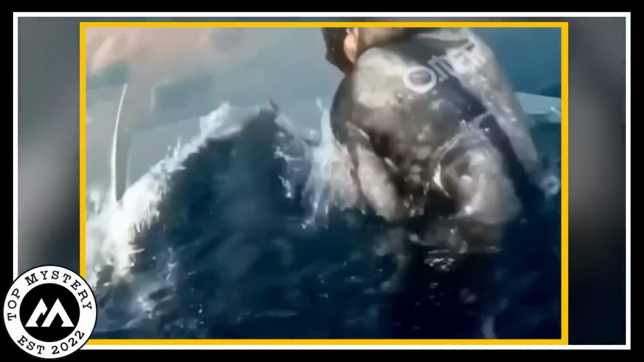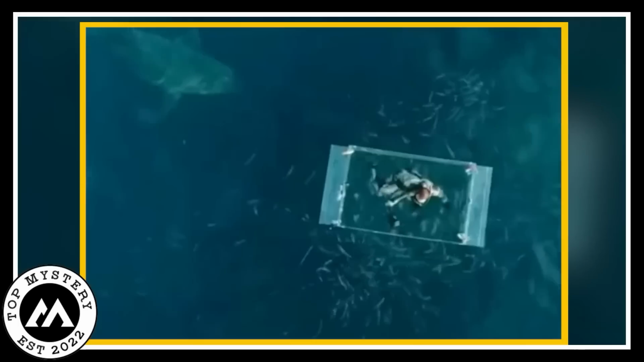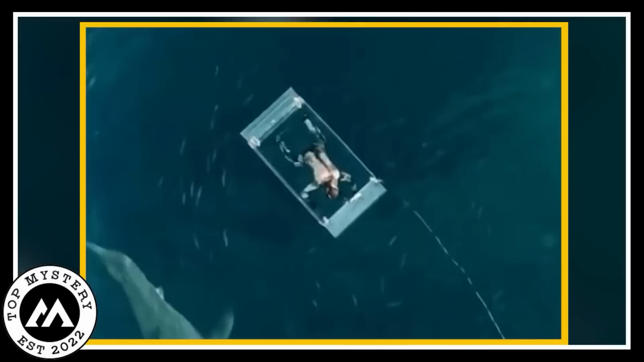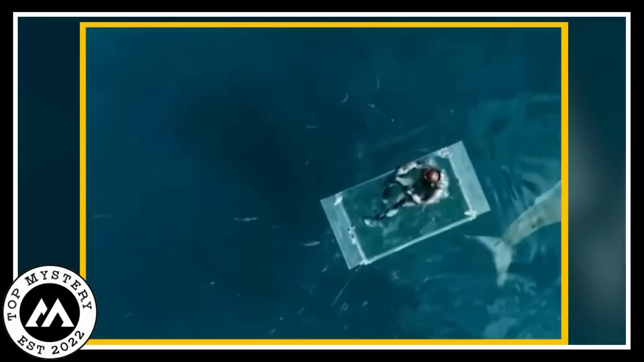He swims very fast to save his life. He struggles to swim very fast. The shark moved before the man. It was a deep and dangerous mystery taped by the camera. It was still not found out what happened to the man next. This was not revealed yet.